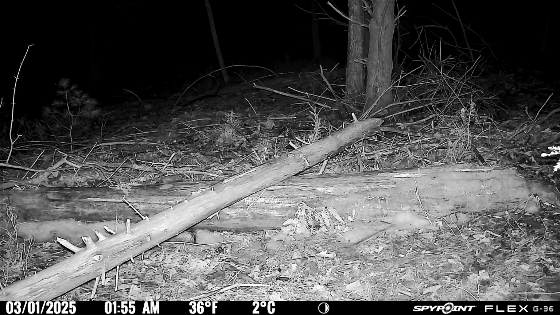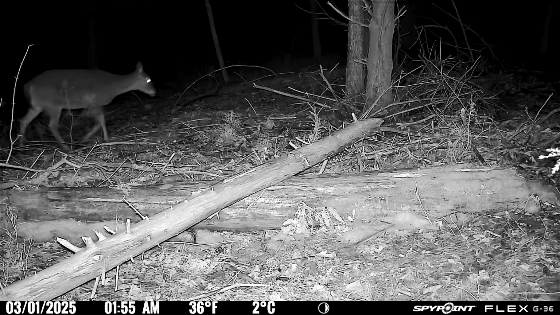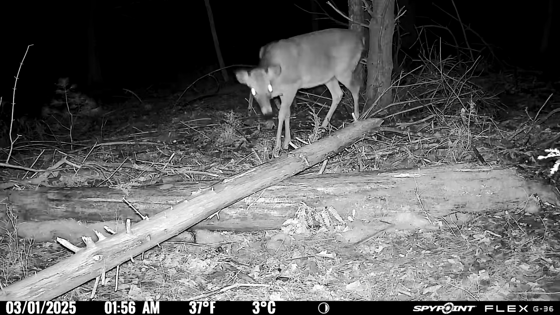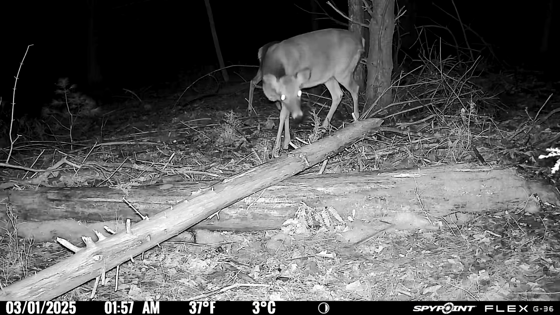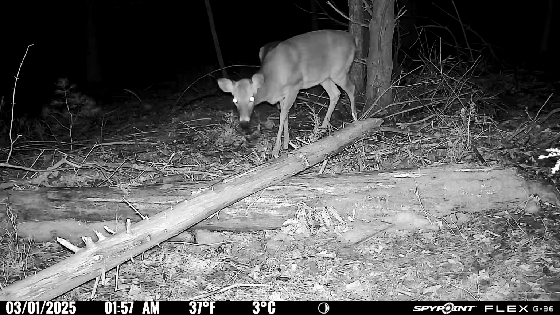So to my surprise, it took quite a while for the deer to find the syrup pile. You can see that first one there may have gotten a little bit spooked by the camera, but just a few seconds later here, if you watch on the left side of your screen, here comes another one. I was surprised it took the deer as long as it did to find the syrup, but once they did find it, they seemed to come back every single night.